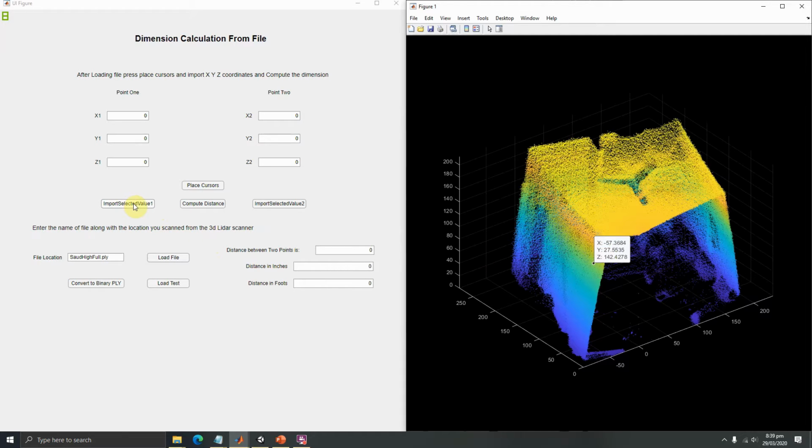In order to import these points into our system, I will just click the import select value 1. I can place the second cursor and import the selected value 2 and compute the distance. The very first thing we show here is the distance between the 2 points in centimeter. The second is in the inches, and the third one is the fourth. This will show that the first cursor and the second cursor have a distance of 1.655 between them.